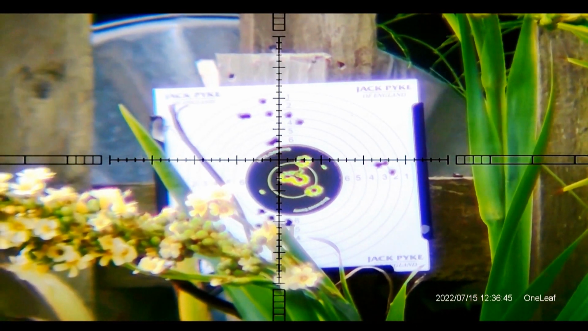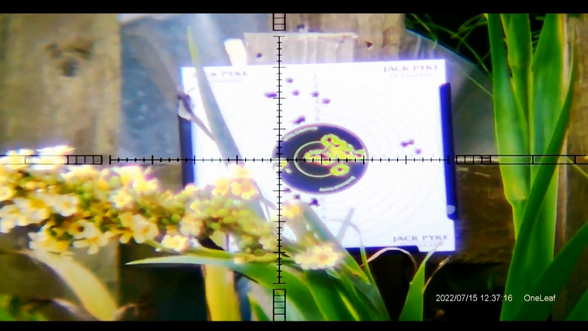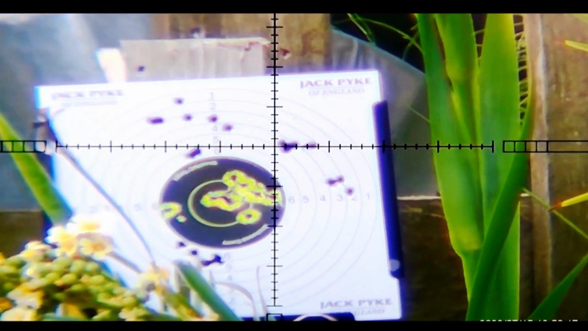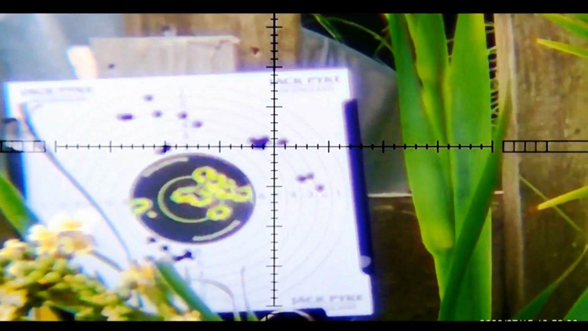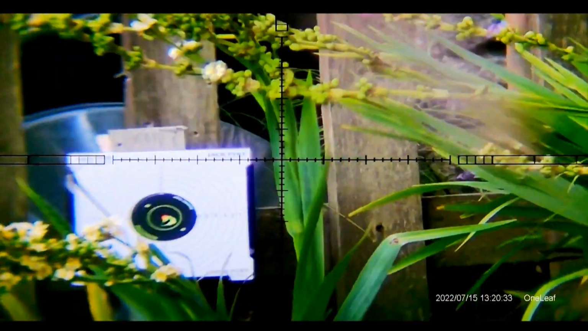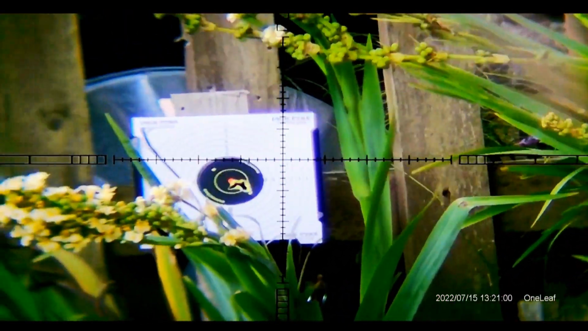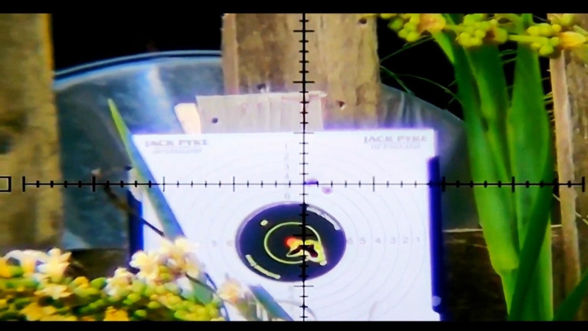These were 5p size groups, give or take. That's a badly pulled shot here. I have no idea where that was going.